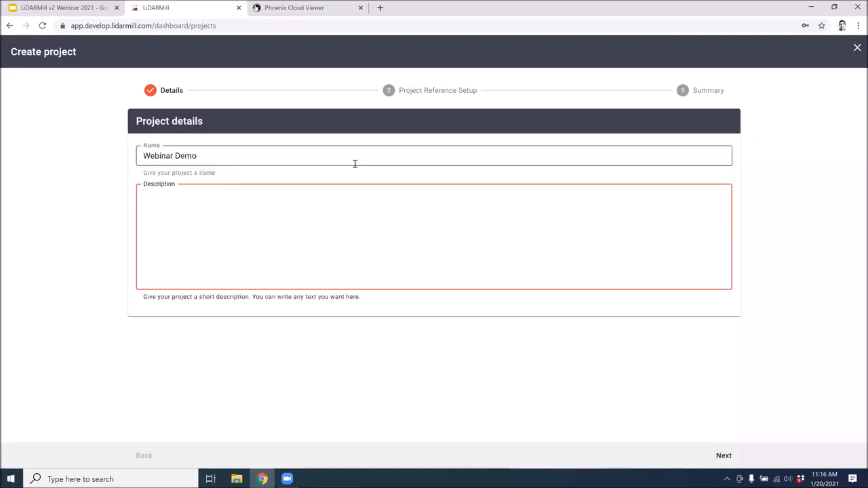just a generic name. It's worthwhile to keep in mind that LiDARMill can process multiple missions or multiple flights together. So naming this project something that is applicable to your project overall rather than just a specific mission is useful here.